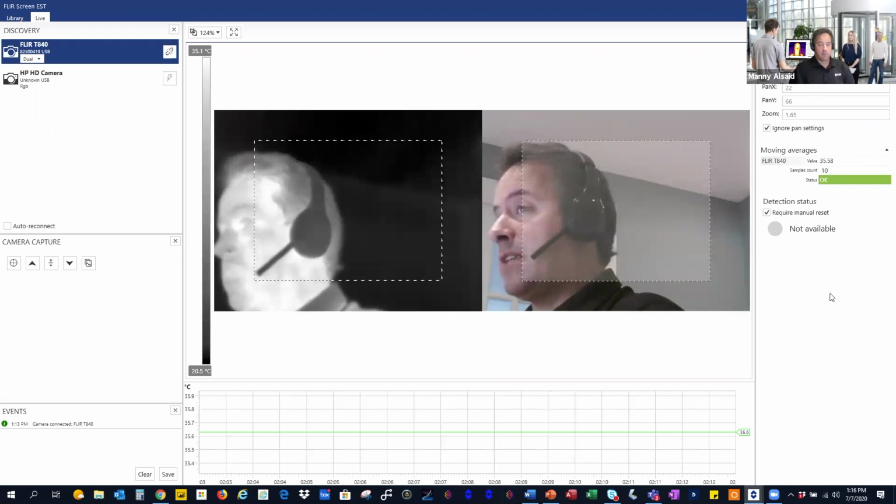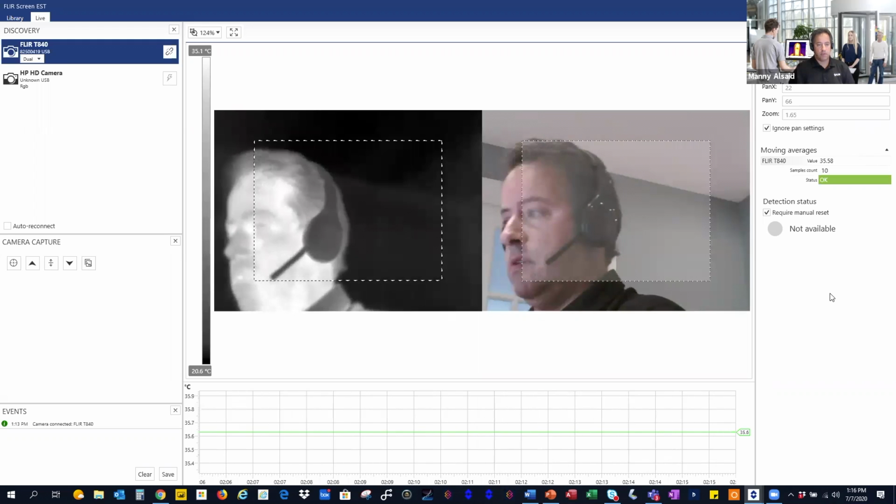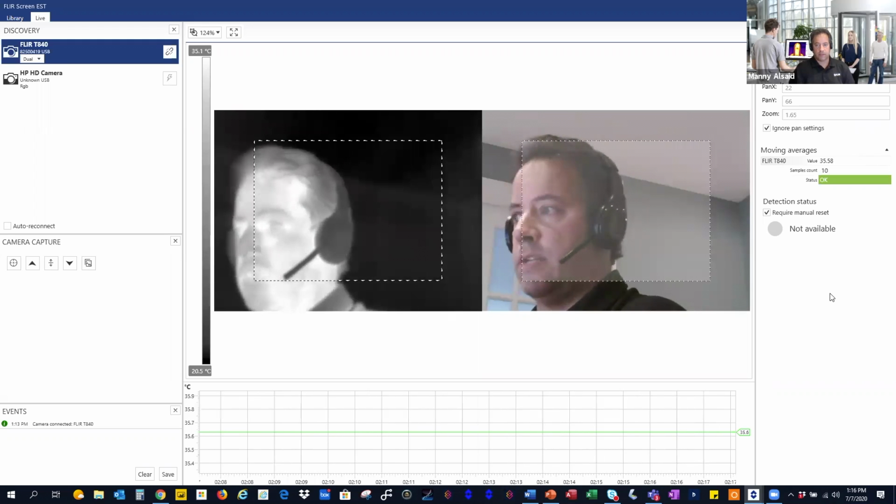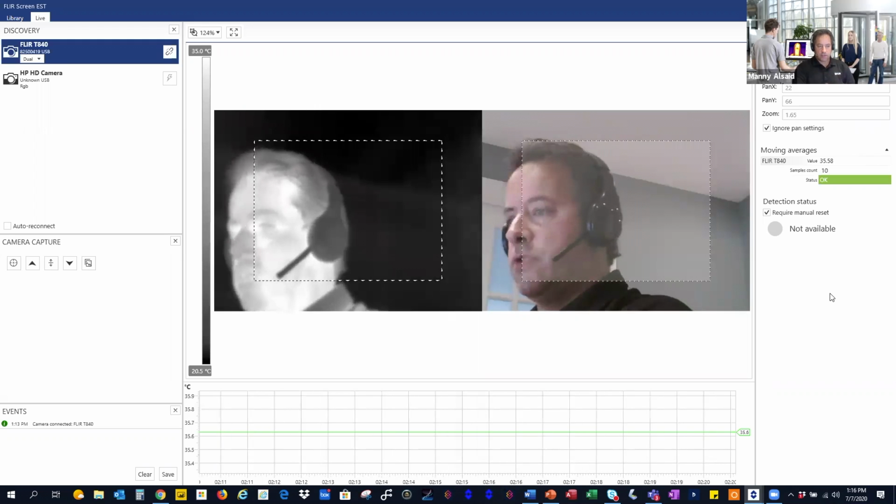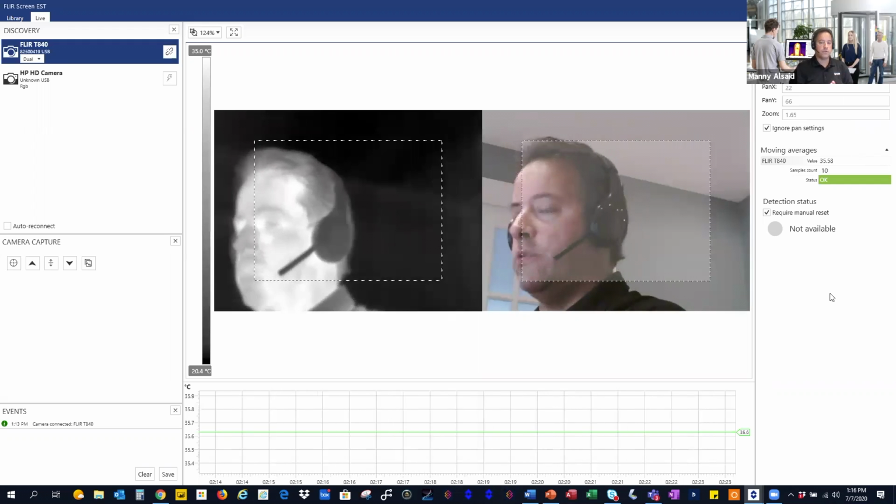Risk factor for the customer. Well, if you buy the wrong system, then your risk is getting someone who's infected going into your office. So we make sure that when you select a system, you speak to us or one of our partners, and we will help you make sure that you choose the right system.